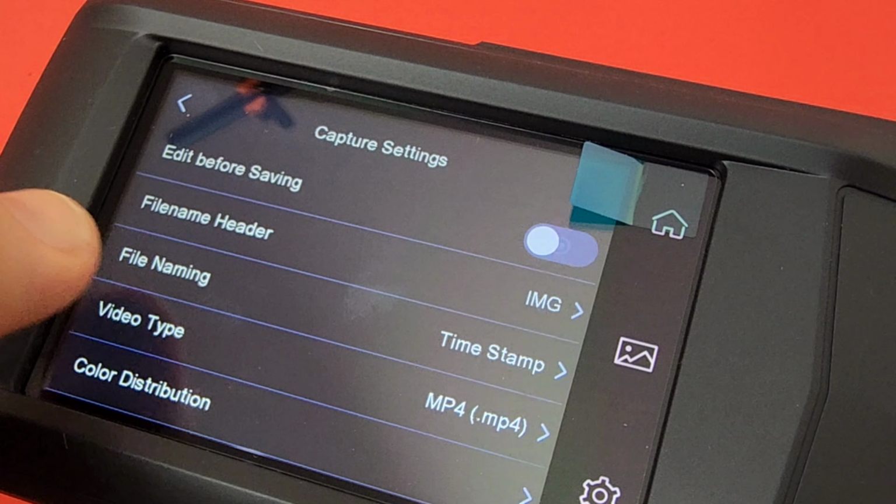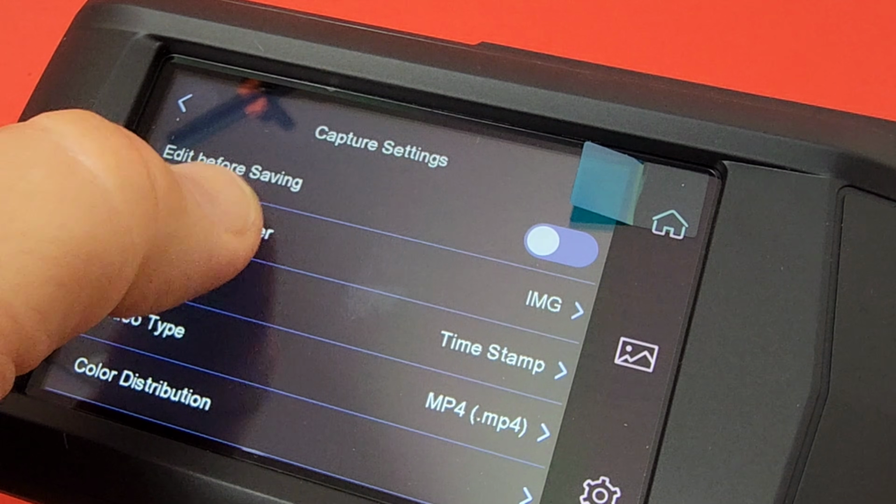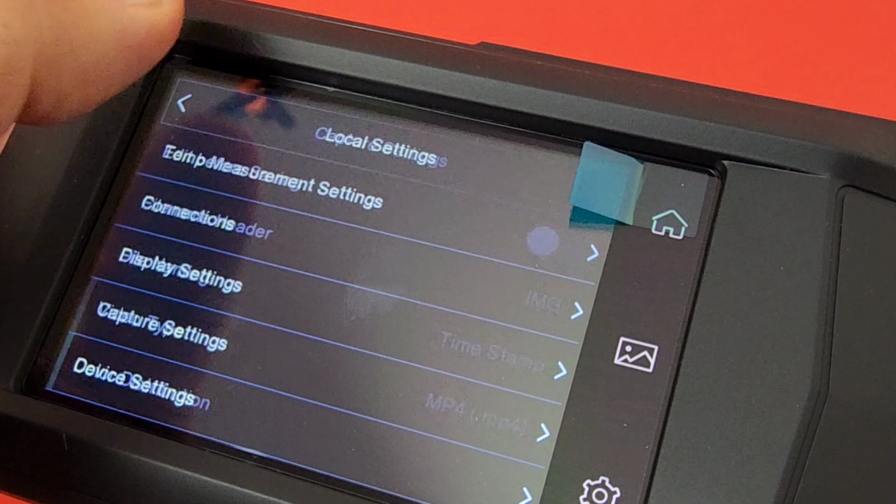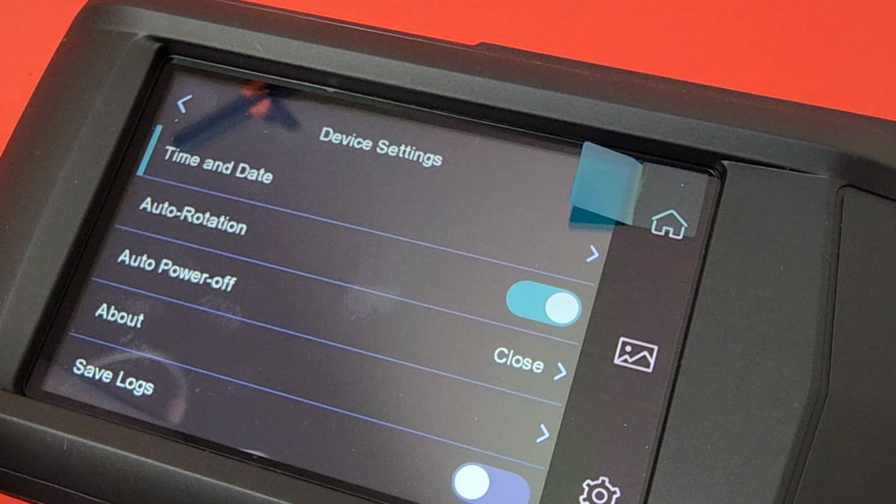File name, videos, because yes, this does do videos as well. Saves it into the MP4 format, histogram or linear, whatever you want for your color distribution. Auto power off.